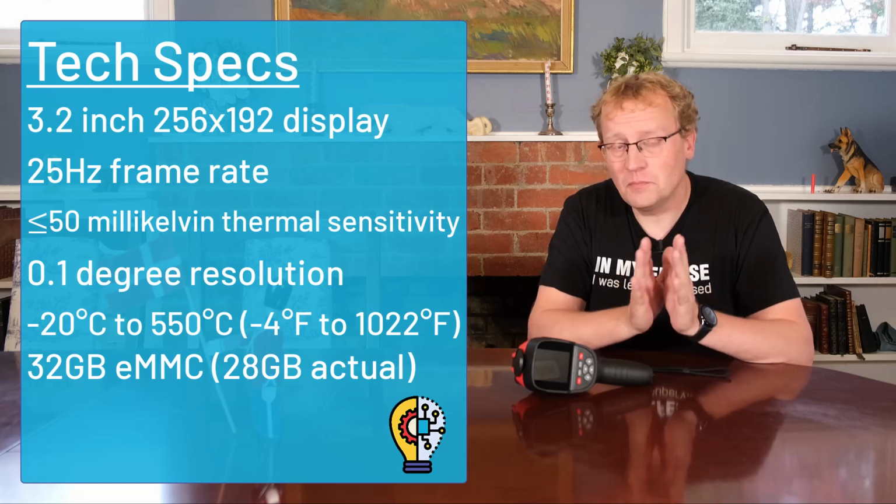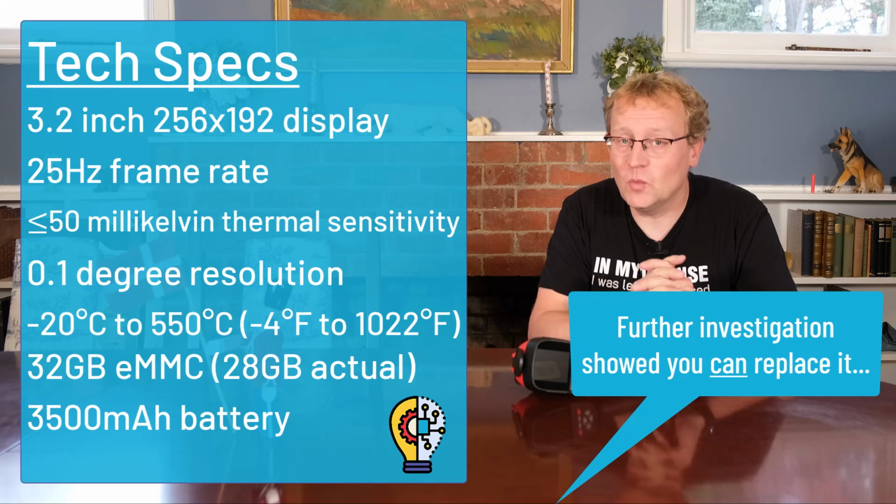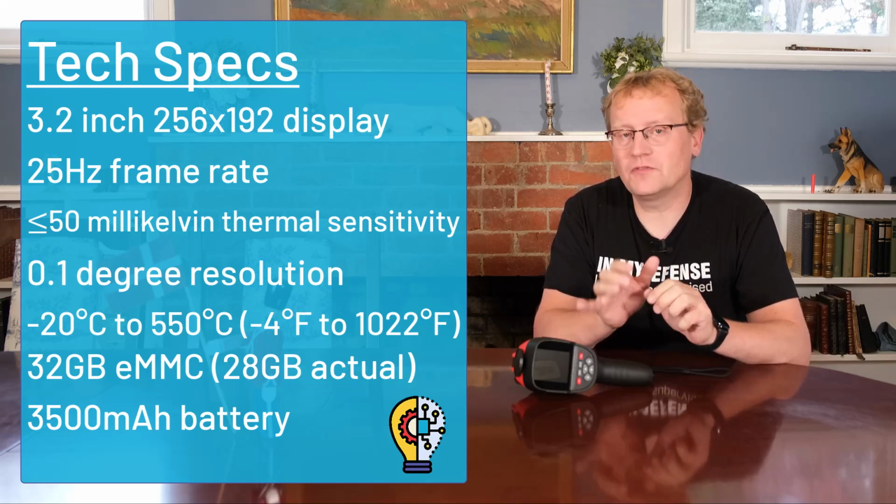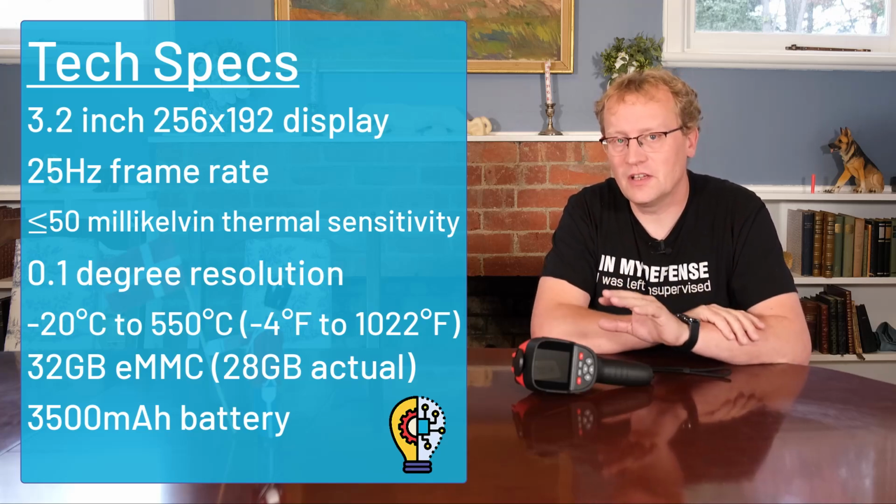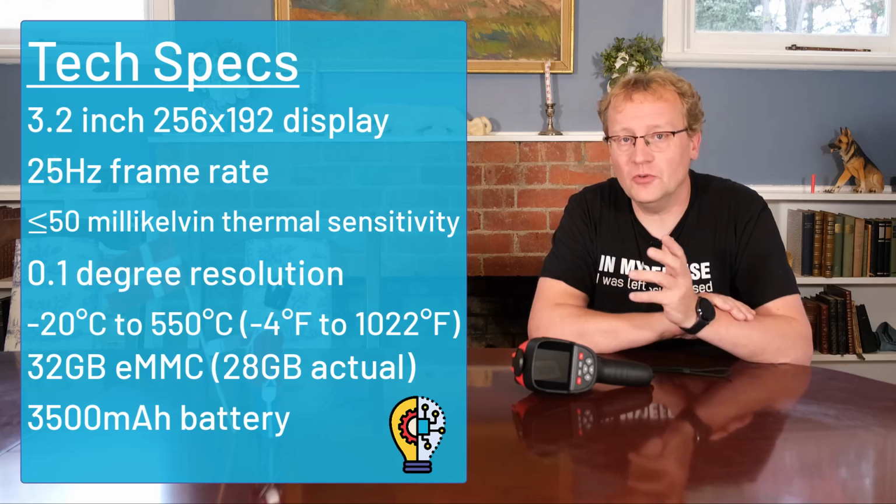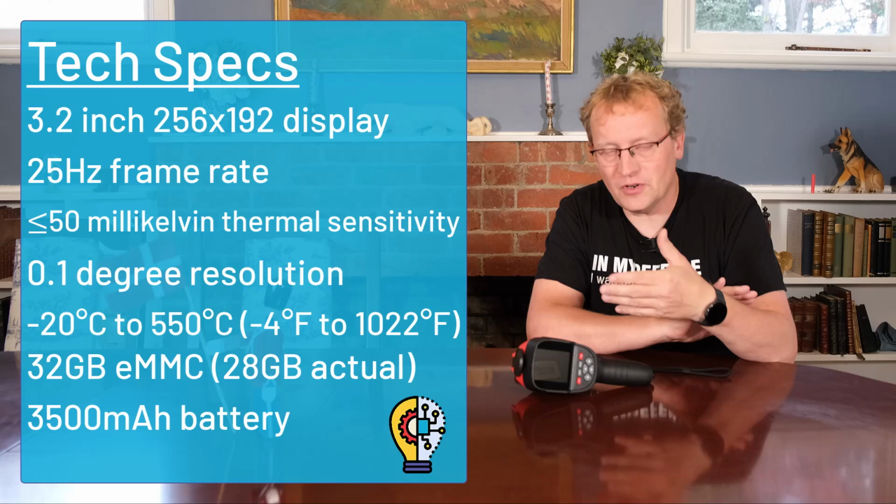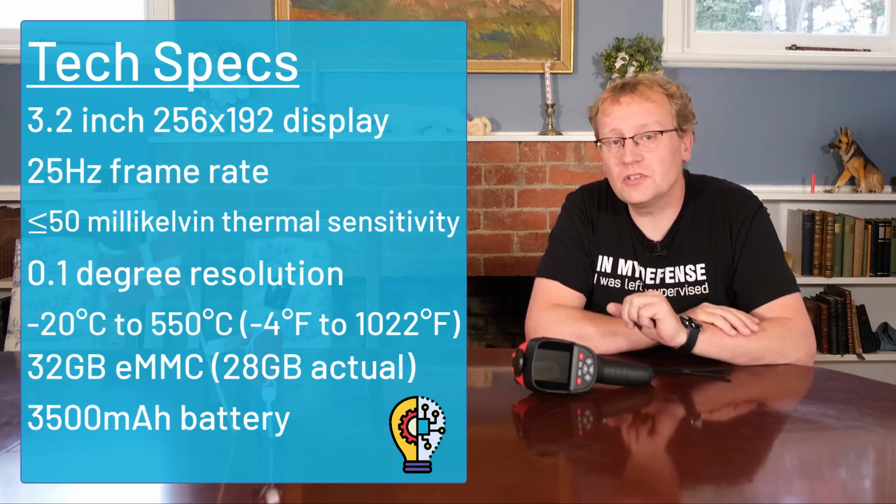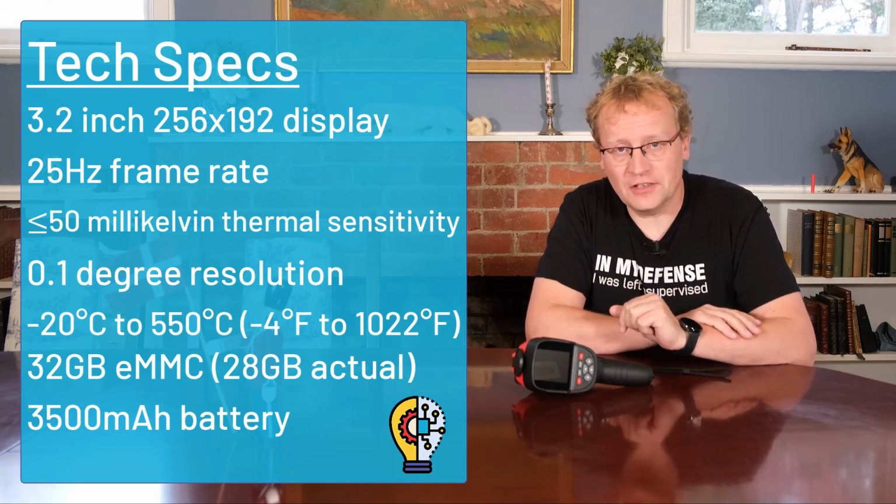It has a built-in battery, so you can't replace it, of 3,500 milliamp hours, which is huge. That's a big battery, which means this will run for 6 to 8 hours, that's really good. You want this if you're using this for your profession, whatever that might be. If you're a tradie, a plumber, a carpenter, whatever job you'd use it in, you want to use it all day, and you can on a single charge.